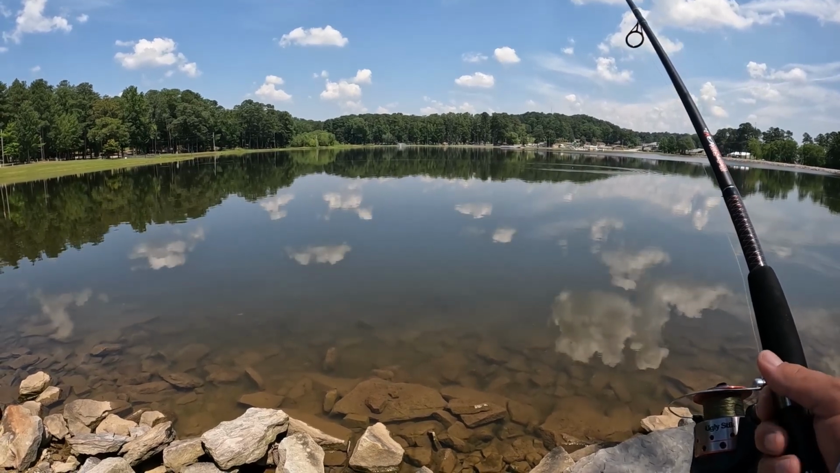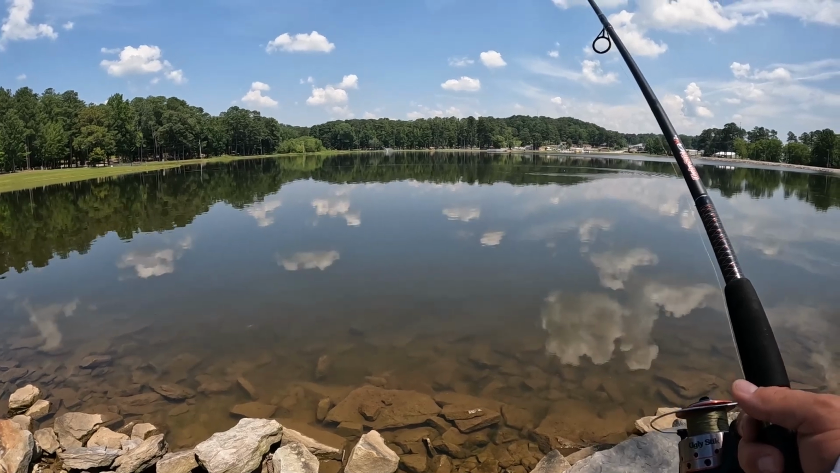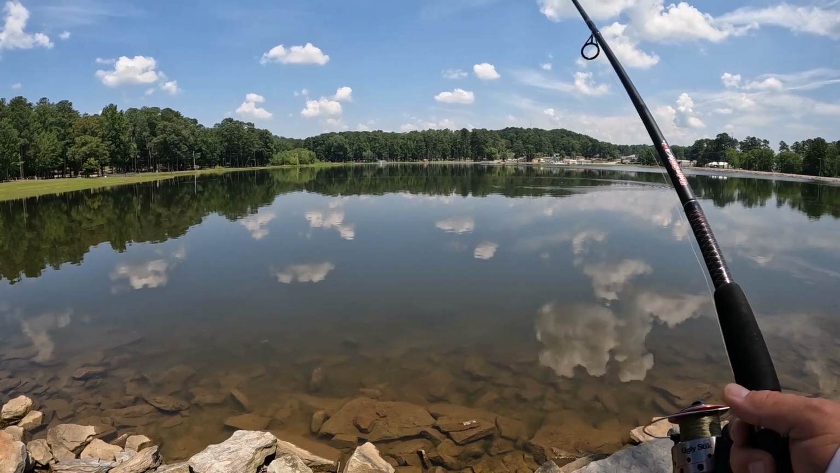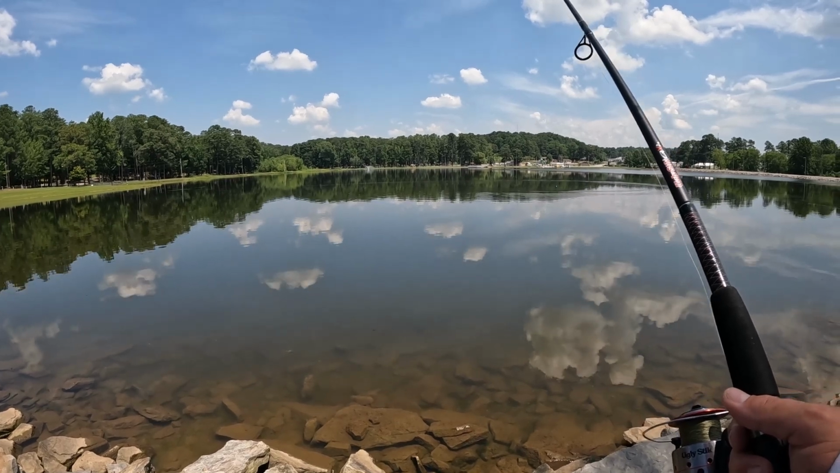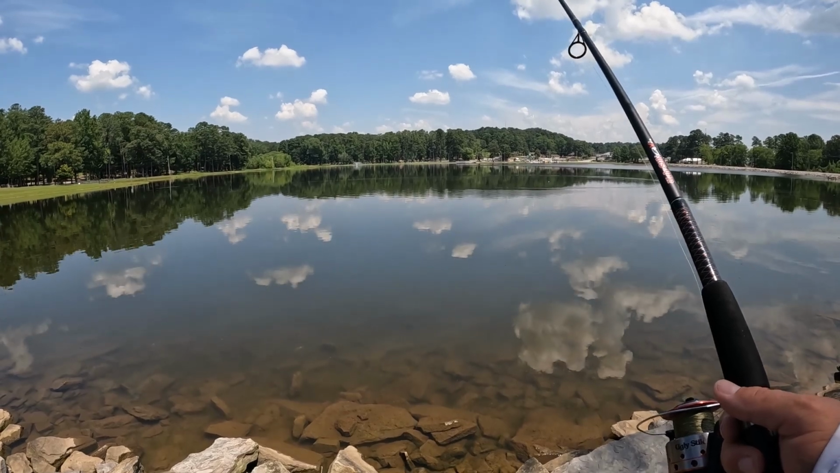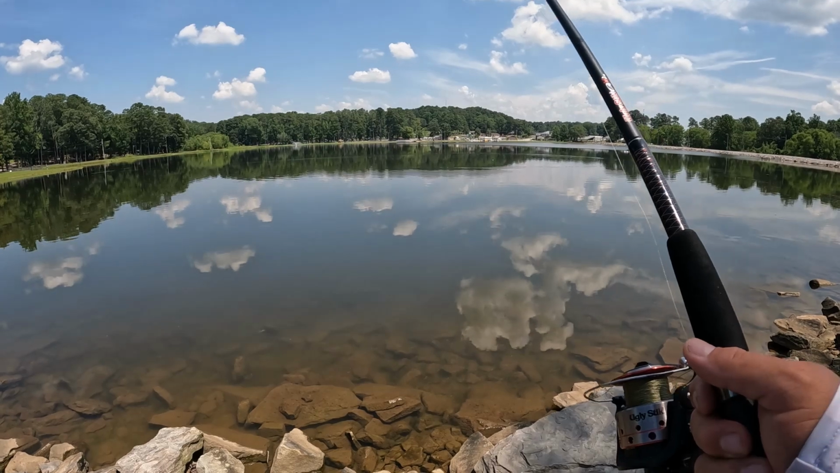Yeah, come on now. 8.1 feet. Nice. Several fish about 4 feet straight out there in front of me. Pretty cool. Well, that's good to know. The further this way you get, the deeper it gets.